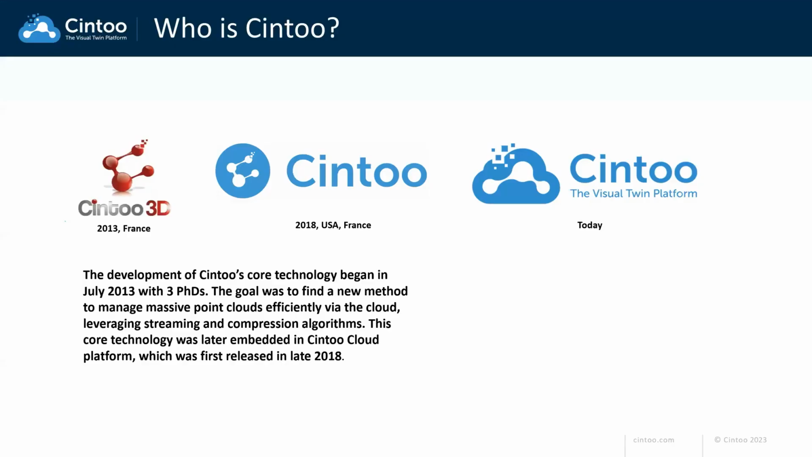For those of you who don't know Cintoo, the technology started in 2013 in France. The main research was done by three PhDs looking for ways to stream very large point clouds.